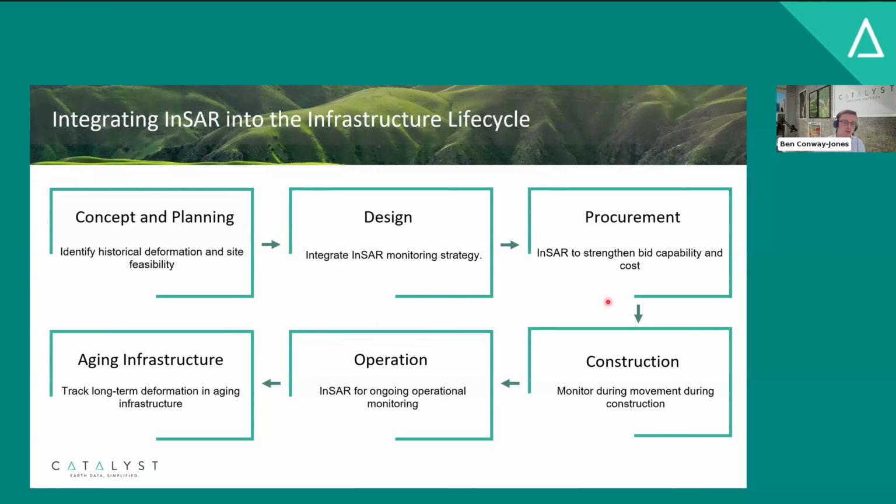Procurement's also a really interesting one because InSAR is a really up and coming technology. You can use it to strengthen your bids, to show a proactive attitude towards monitoring. And also it's a cost-effective component, so it may allow you to reduce your bid costs as well. During construction and operation, InSAR really shines to identify movement during these times. And then finally into aging infrastructure.